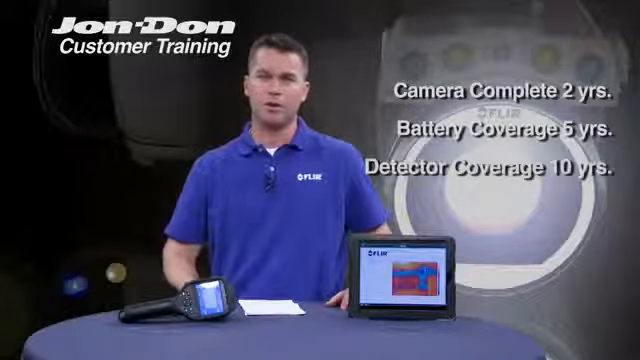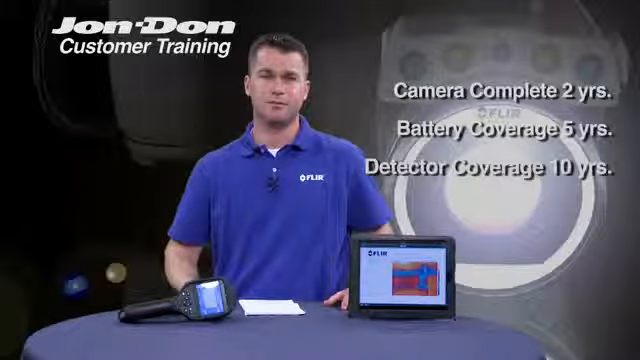And what that means is our cameras are guaranteed for 2 years, bumper to bumper, full warranty. The batteries are guaranteed for 5 years, and the detector in the camera, the most important part of the camera and the most expensive part of the camera, is guaranteed for 10 years.